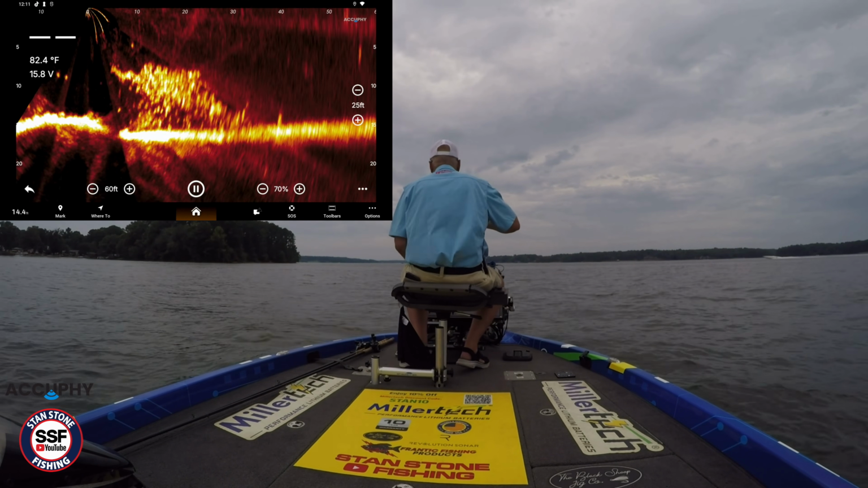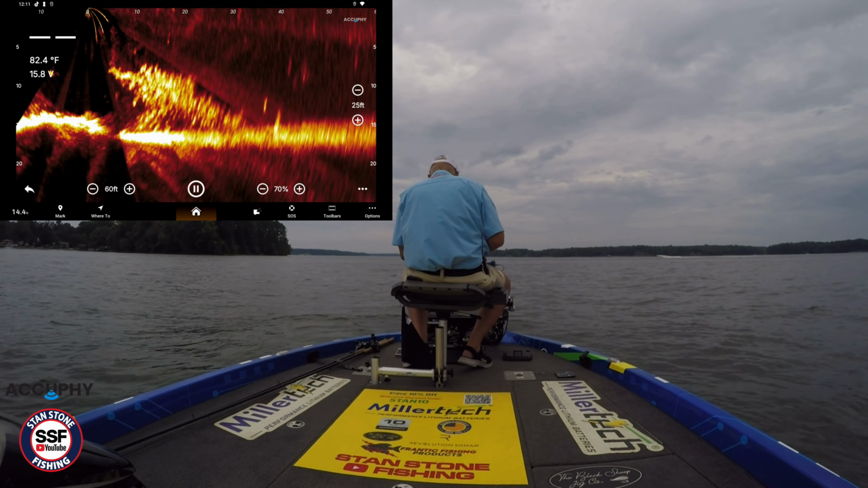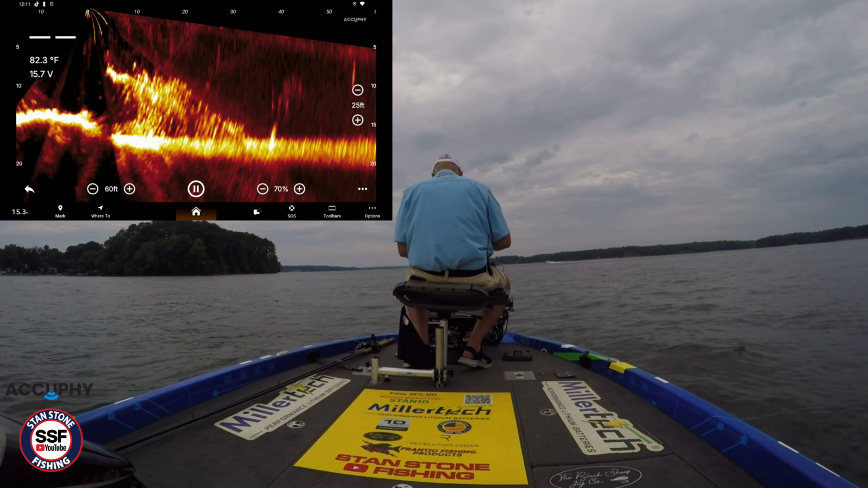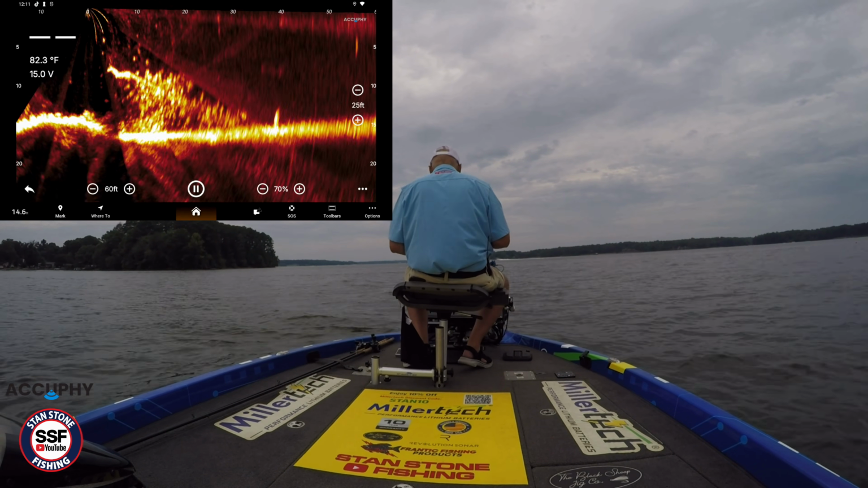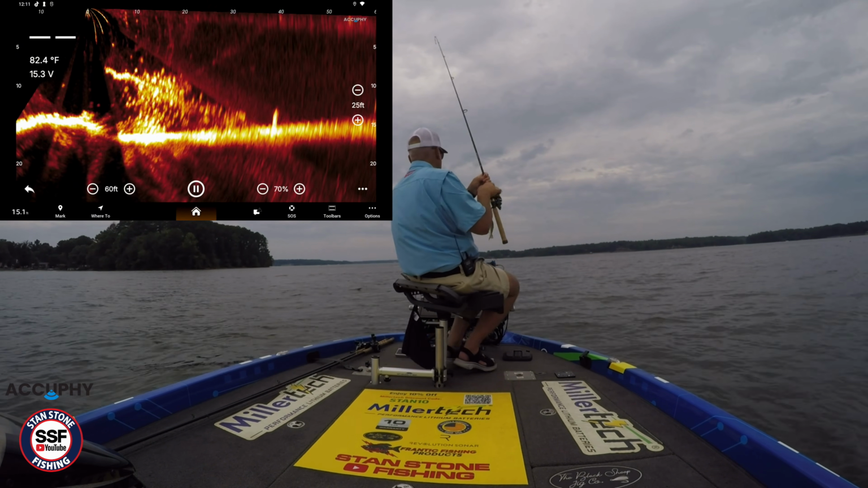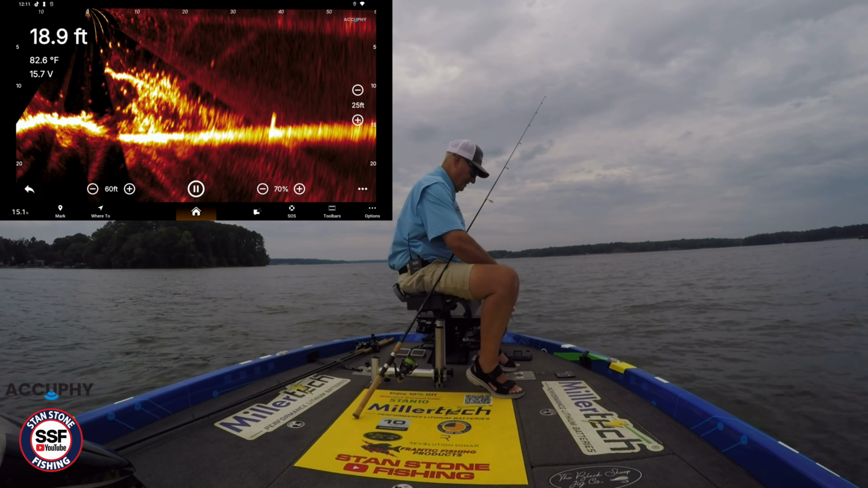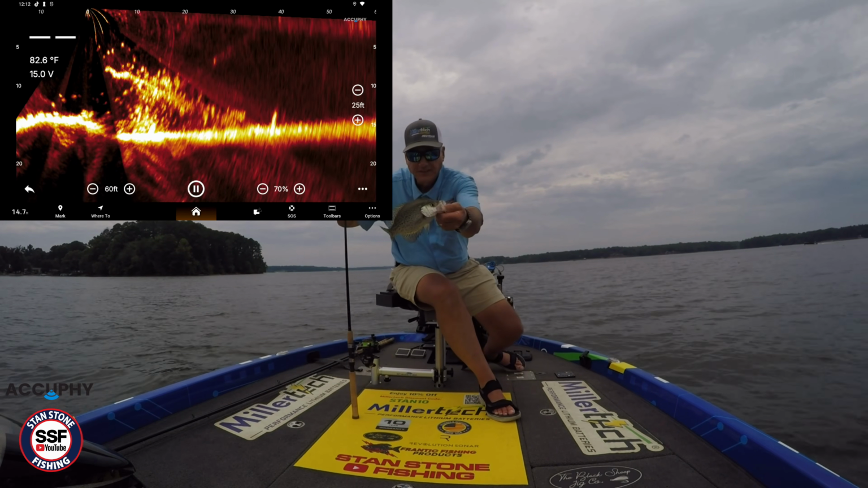Drop right down in there again. All this boat weight. There he is. There's one right there. They're small fish, but I wanted to come out here and show y'all what this ping looked like. I wanted to see it. There. Right there.